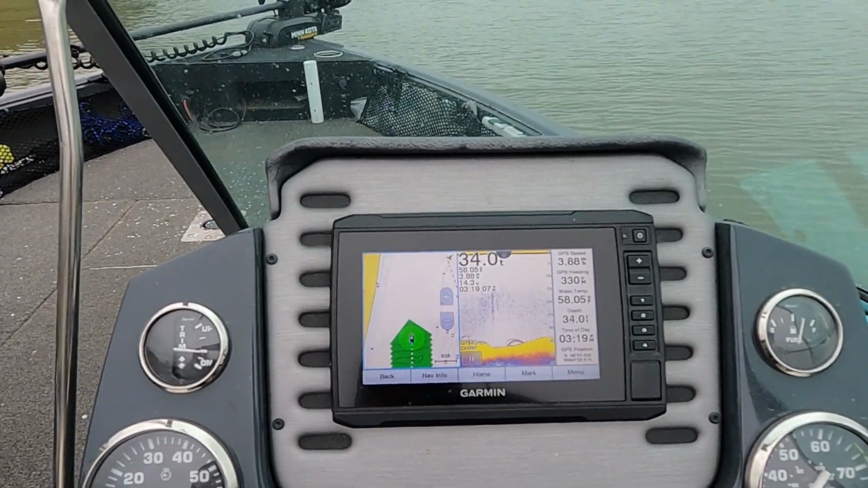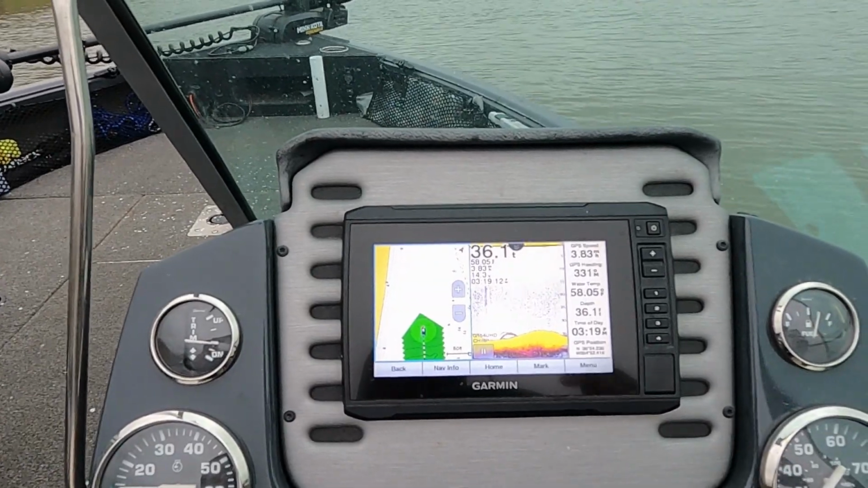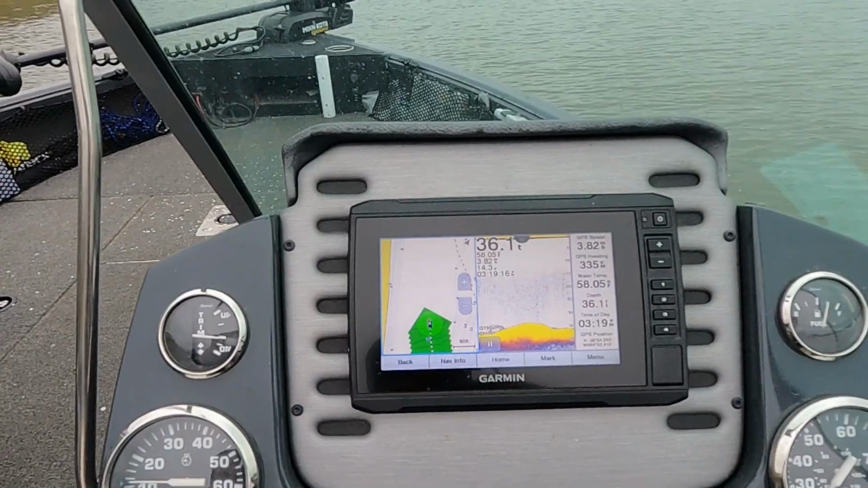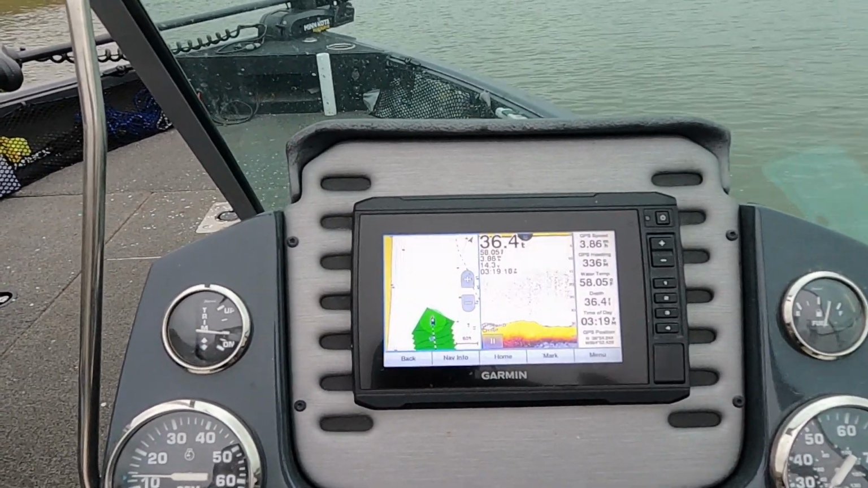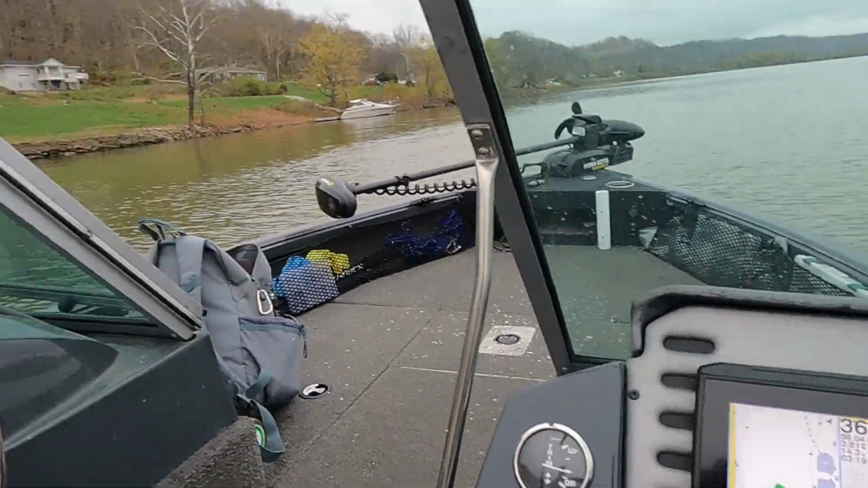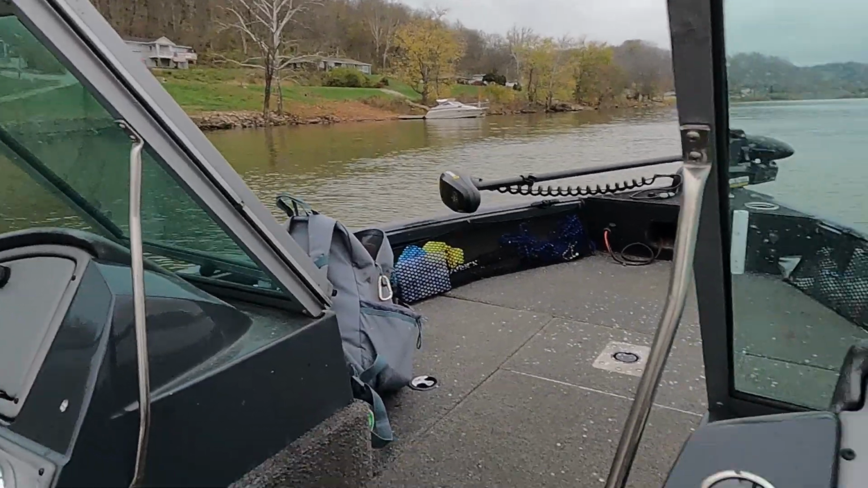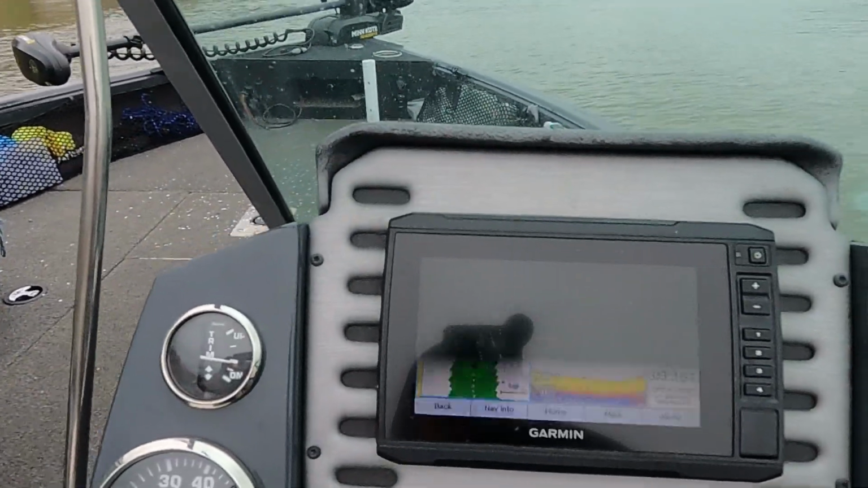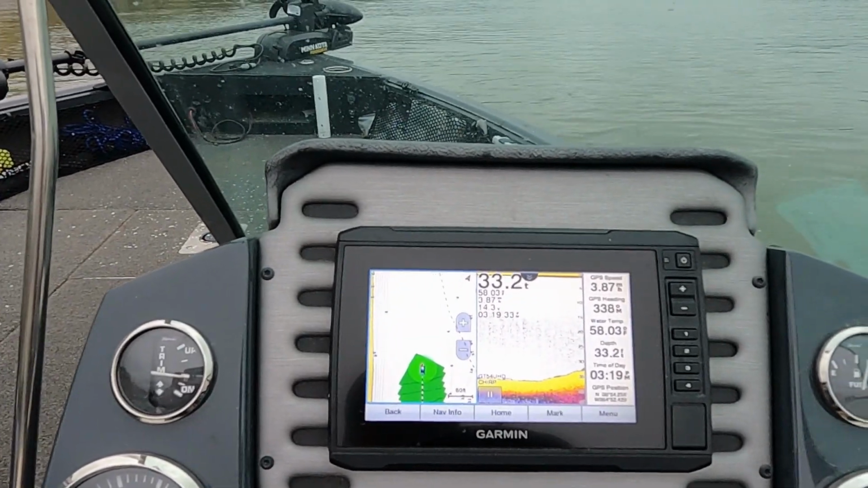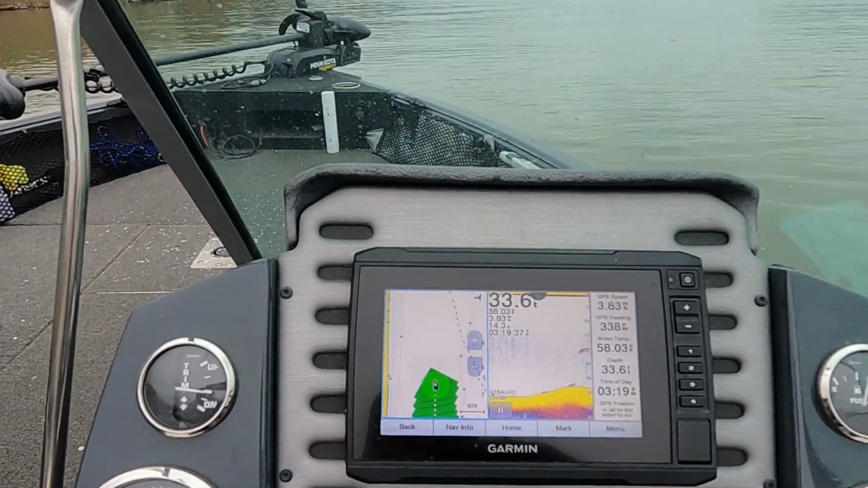I've mapped quite a bit of this stretch of river so far, and I'm heading back into the boat ramp now. I'm just going to map a stretch right down through here on my way back to the boat ramp, and then each time I come out, I'm going to map another little stretch. And you can see we're really close to the bank right here, and that was one of the main reasons that I wanted to map this, because it says it's 6 feet, but it's not. It's 32 feet right here.